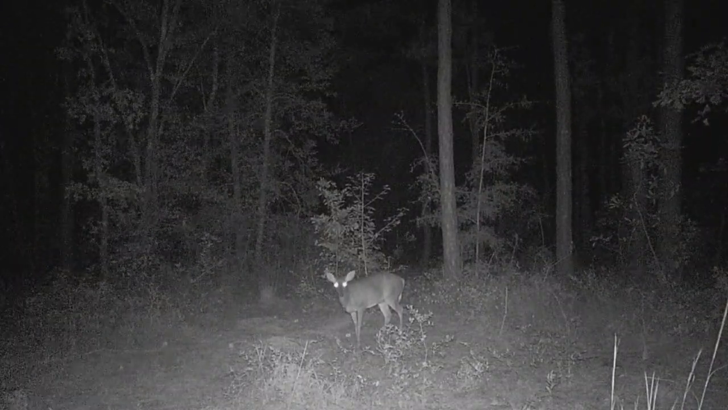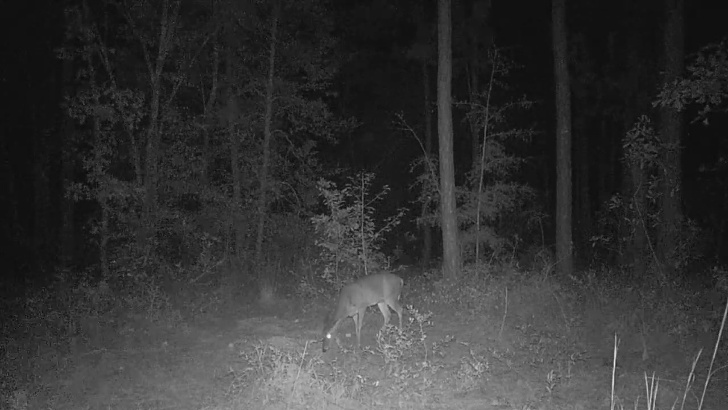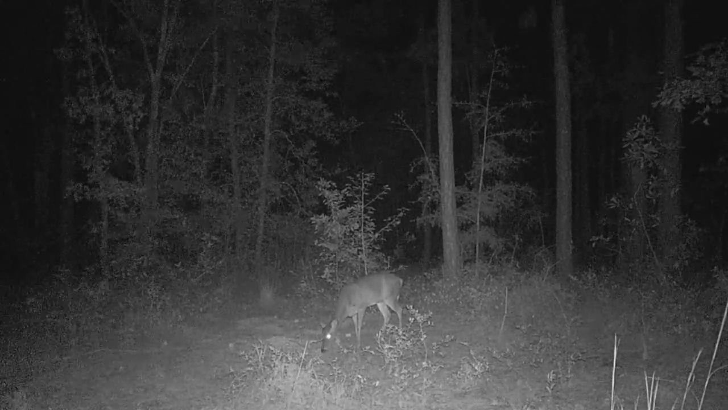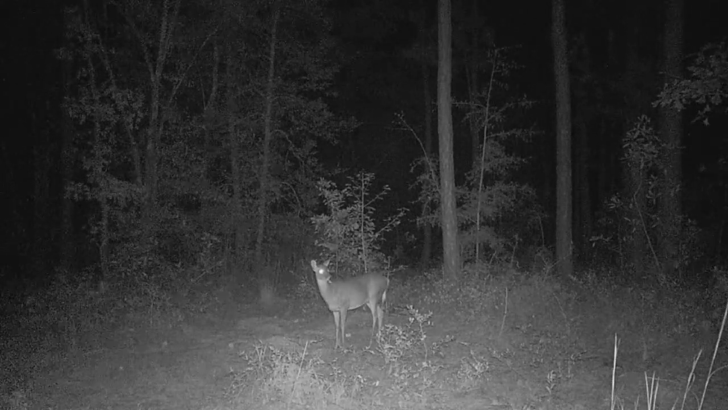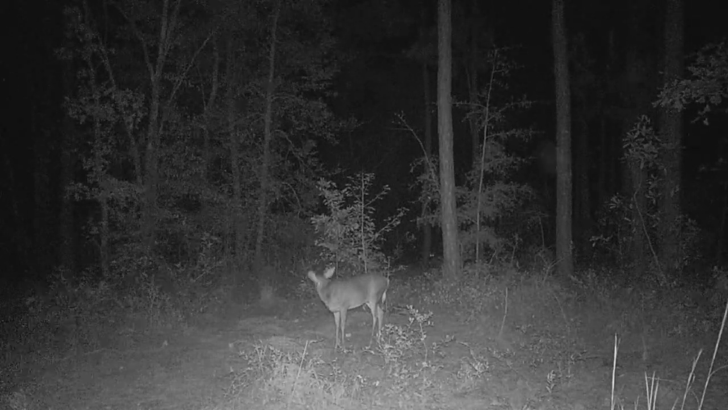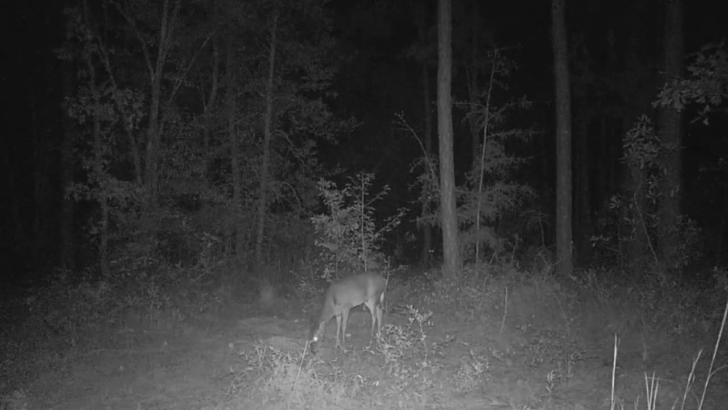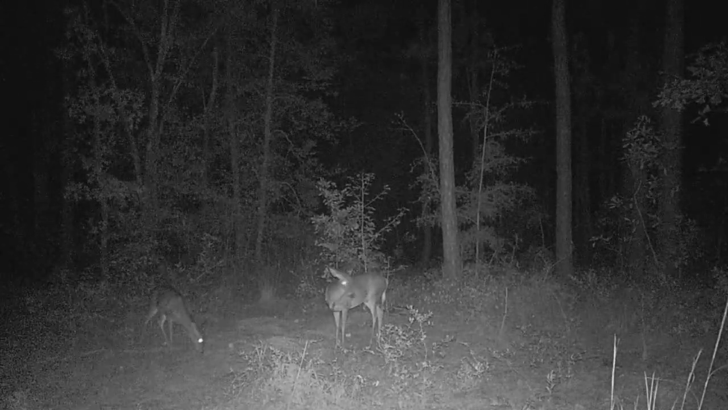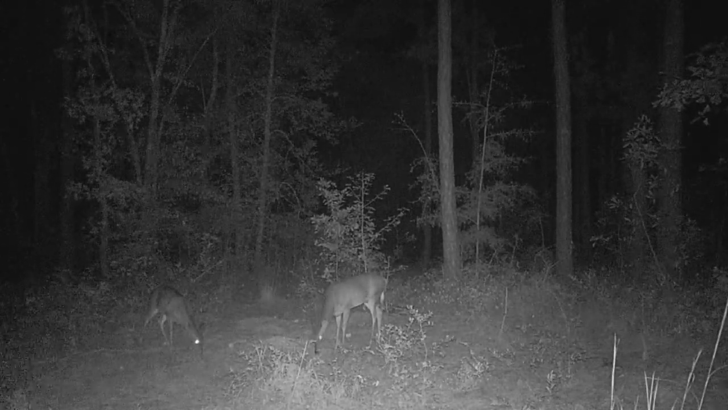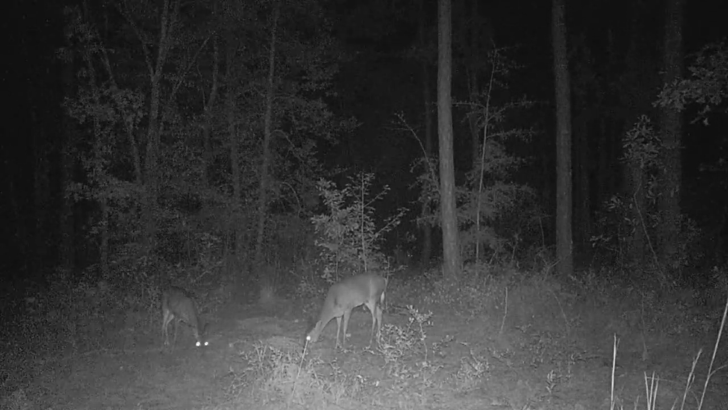All right, here we go with the trail cam video, and you can see the doe milling around there, and she's not focused on the attractant at all. She's looking at the corn. Doe again, looking around, still focused on the corn. That's where the corn is, and it's whole corn right now. A couple does now, not really interested in the attractant.